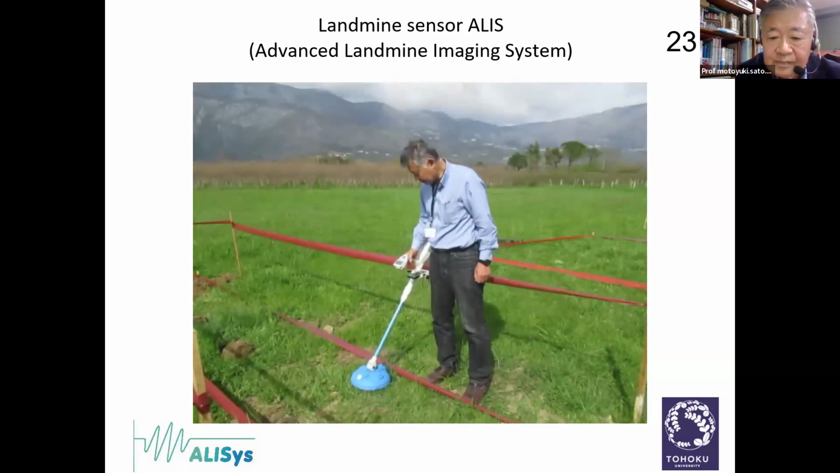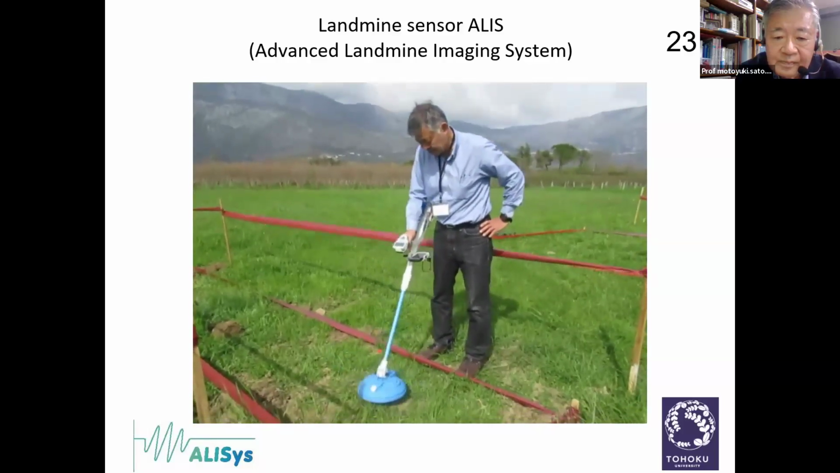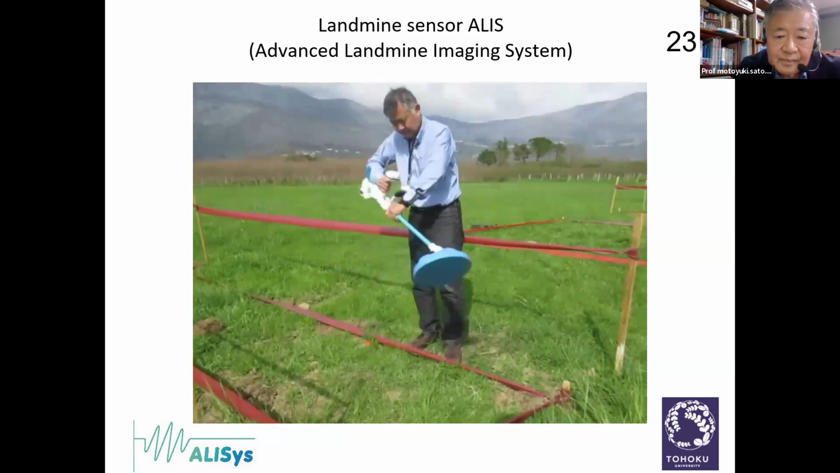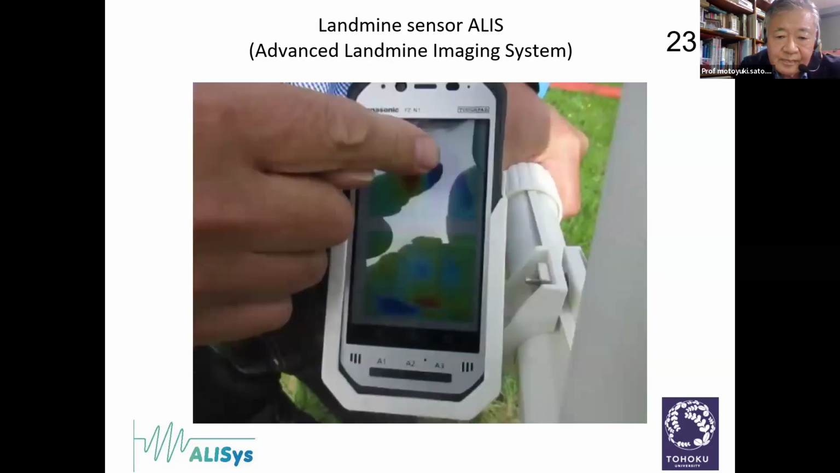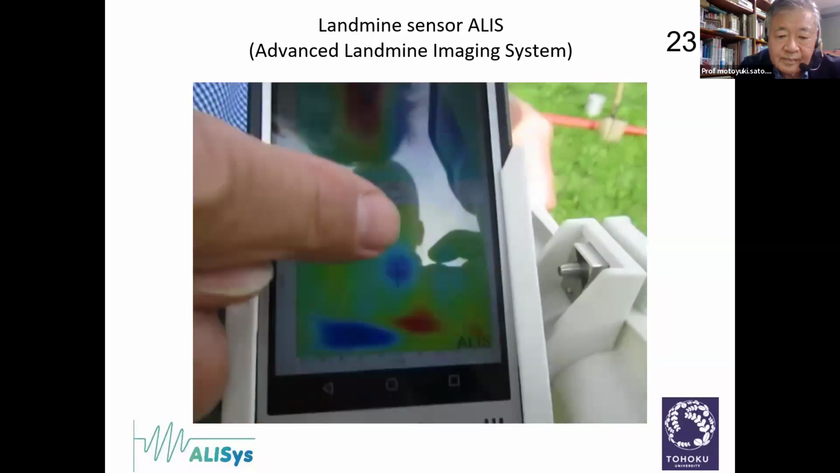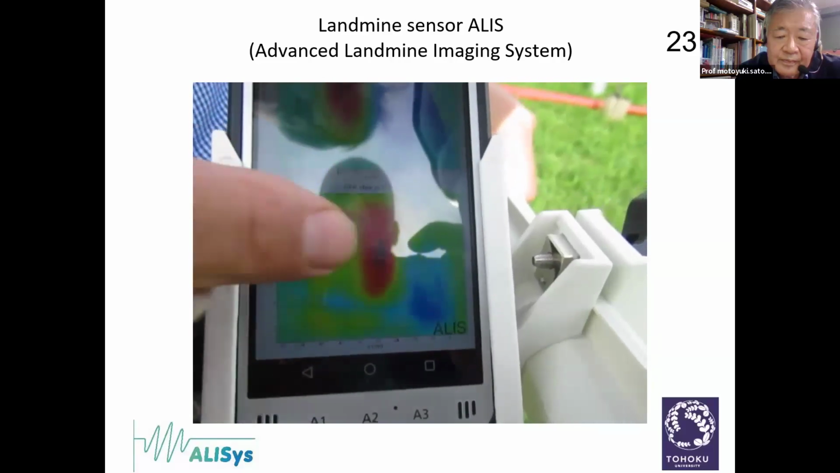And we start to acquire the data by pushing the button and stop the data acquisition. And processing starts, and from the metal detector we can find the object, and from GPR we can see the object here.